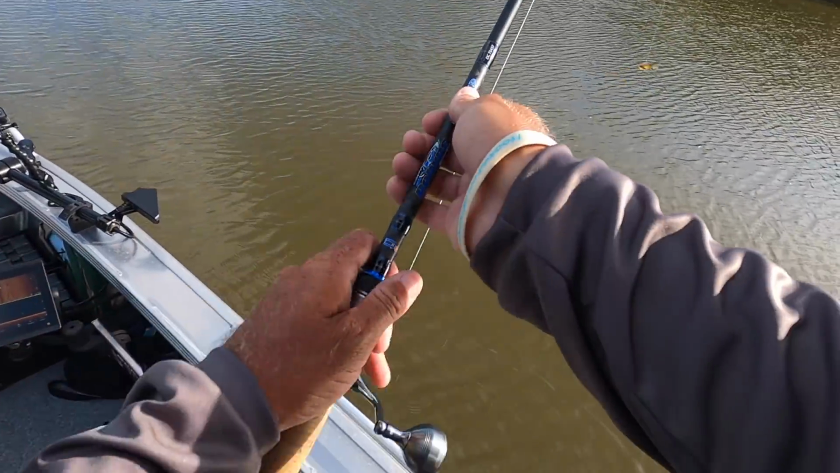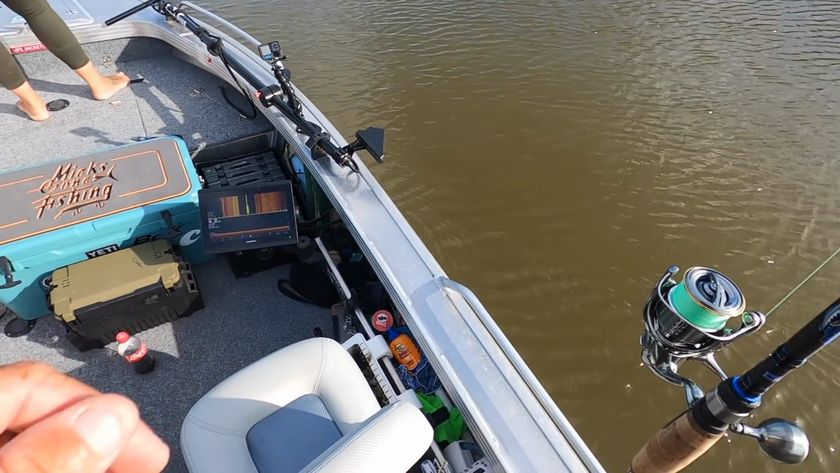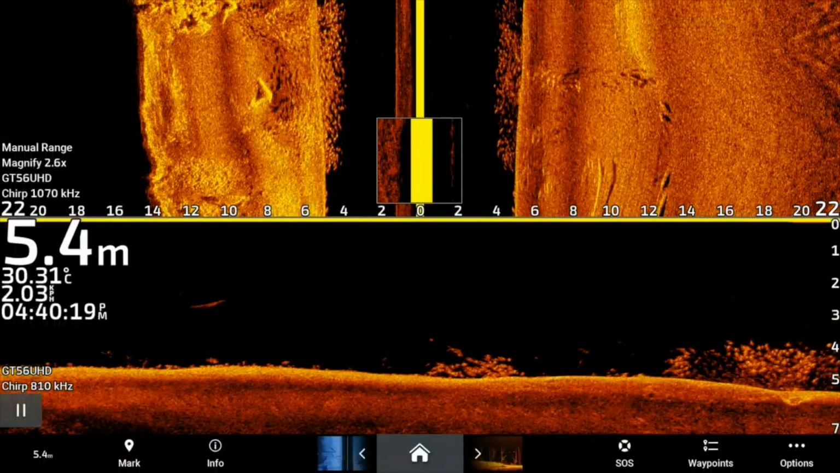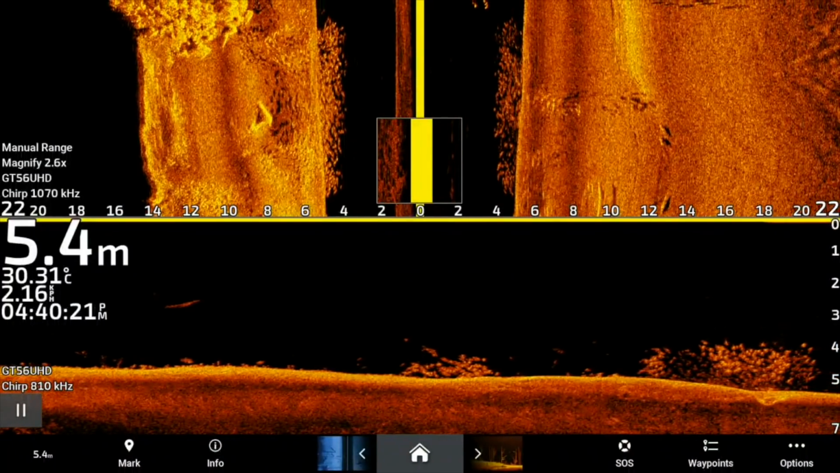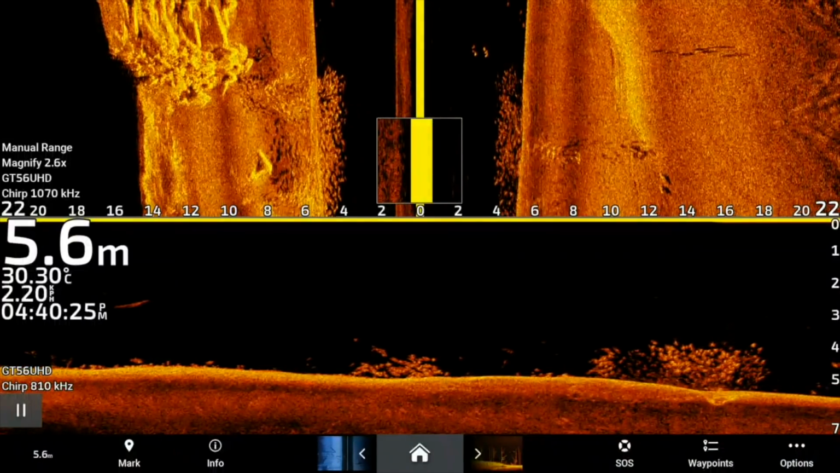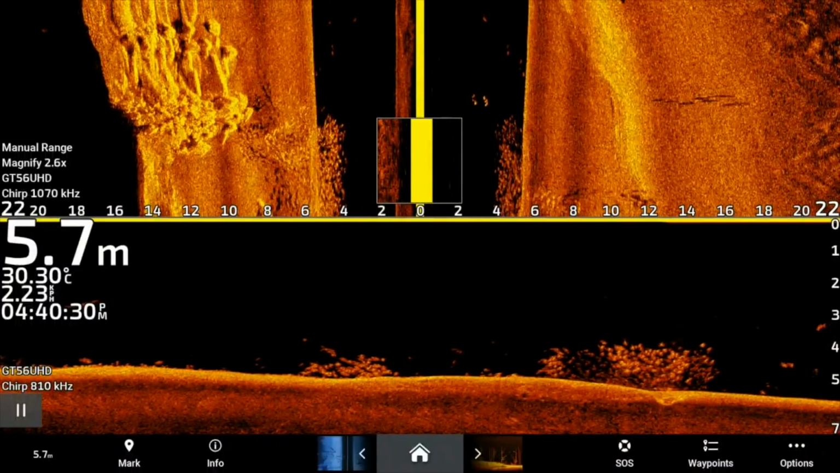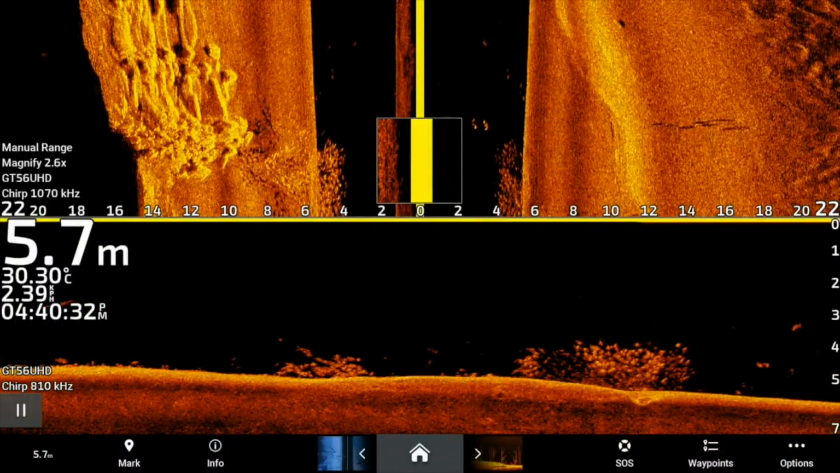They're not responding real well to this, so we might go and do some drifts through. We'll just go and get up in the front of them and then drift right through them, eh? Yep. All that is threadies. We're up ahead of them now, so we're going to drop off the electric and then drift back through and try and jig them up.